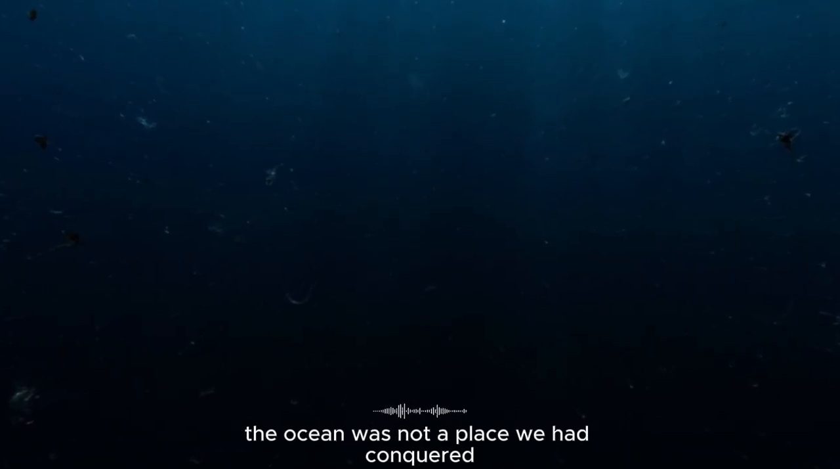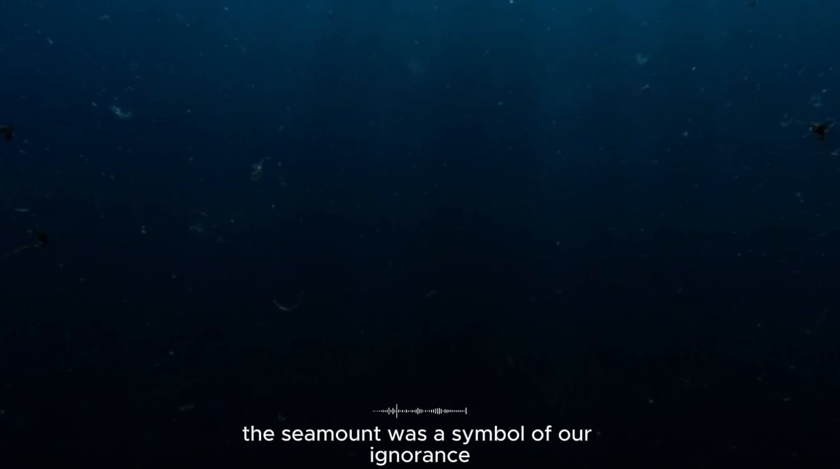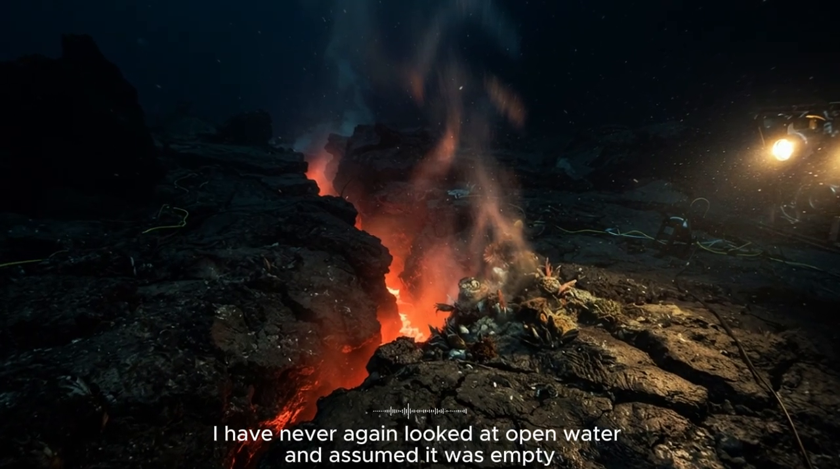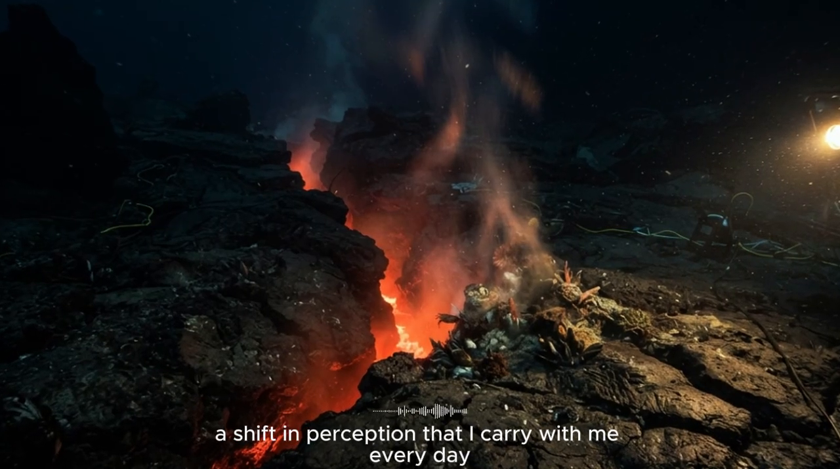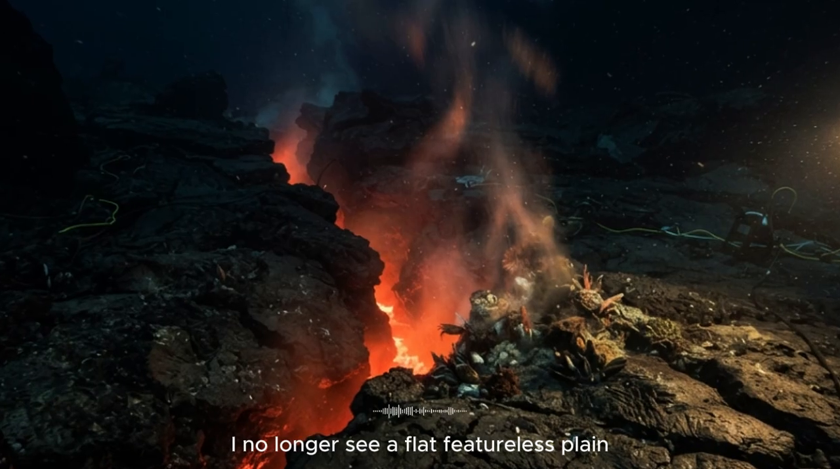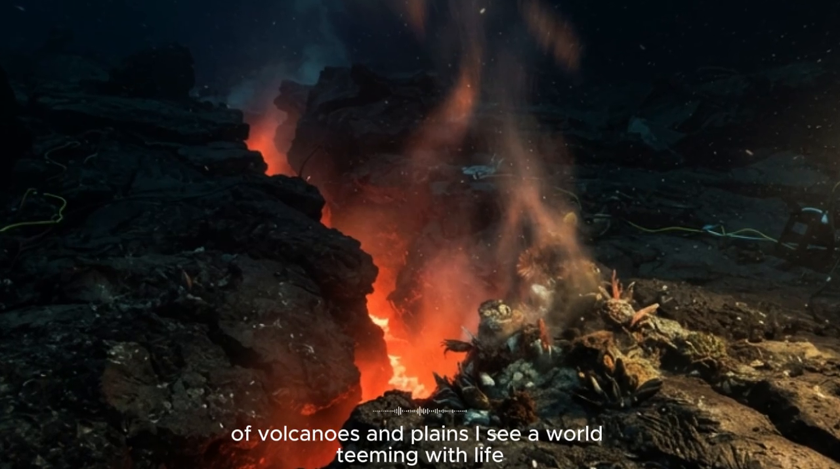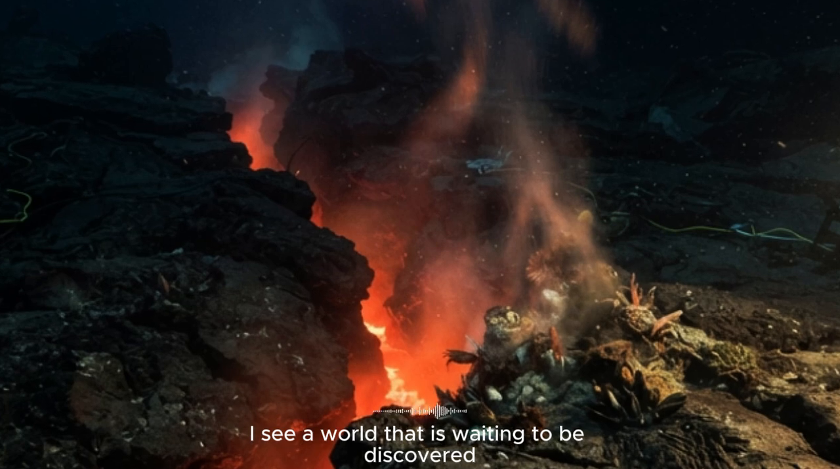The ocean was not a place we had conquered. It was a place we were only just beginning to explore. The seamount was a symbol of our ignorance, a monument to the vast, unexplored frontier that lay just beneath our boats. I have never again looked at open water and assumed it was empty. The lesson I learned on the Atlantis was a profound one, a shift in perception that I carry with me every day. When I look out at the sea, I no longer see a flat, featureless plain. I see a landscape, a three-dimensional world of mountains and canyons, of volcanoes and plains. I see a world teeming with life, a world of silent, unseen wonders. I see a world that is waiting to be discovered.